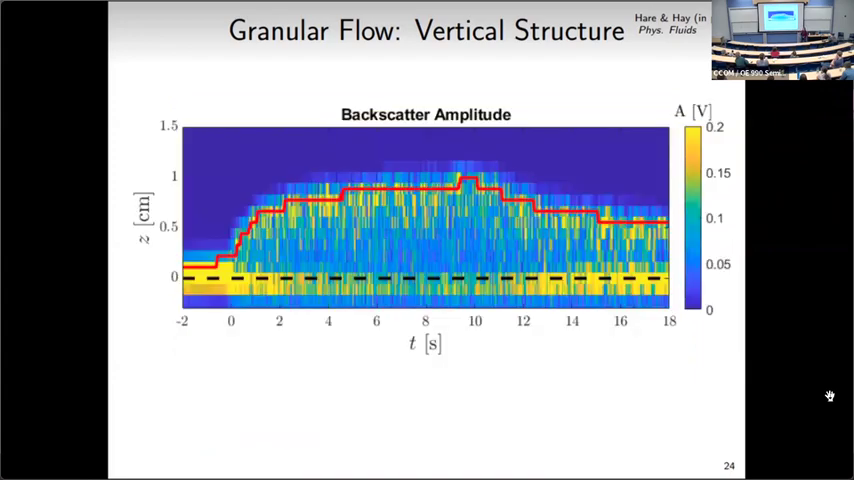All right, so here's the backscatter amplitude registered by the MF-Dop for one of the sand trials. Here we've got time on the x-axis and vertical distance away from the chute bottom on the vertical axis. The color is backscatter amplitude, and in red, I've defined the sediment-water interface based on the backscatter amplitude. At time 0, that's when the front is passing just underneath the MF-Dop measurement position. And so that's kind of the front.